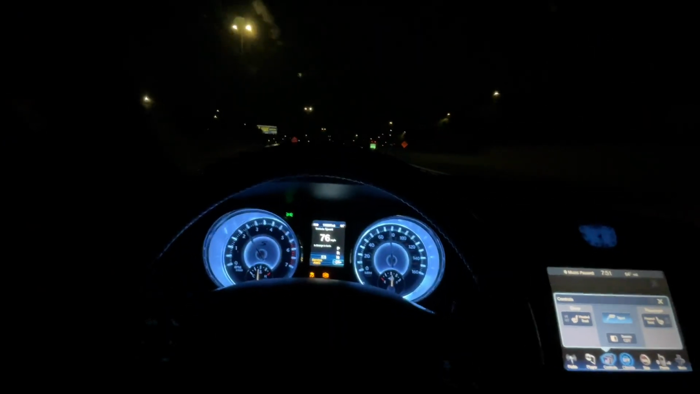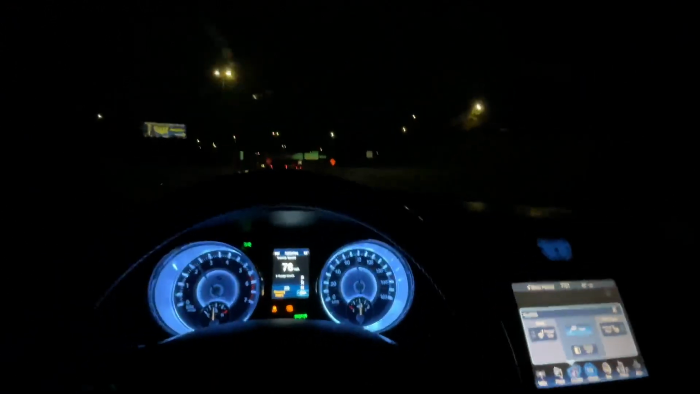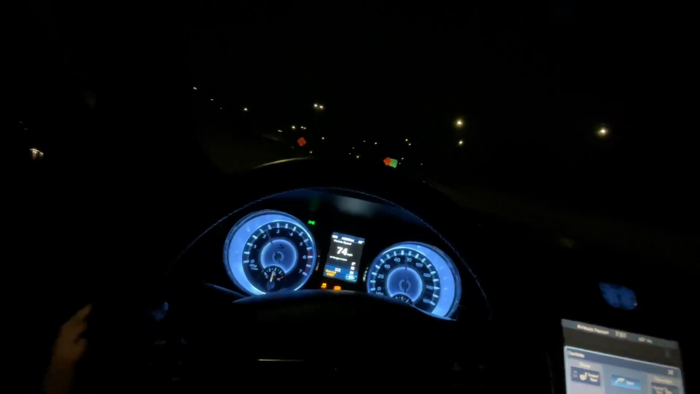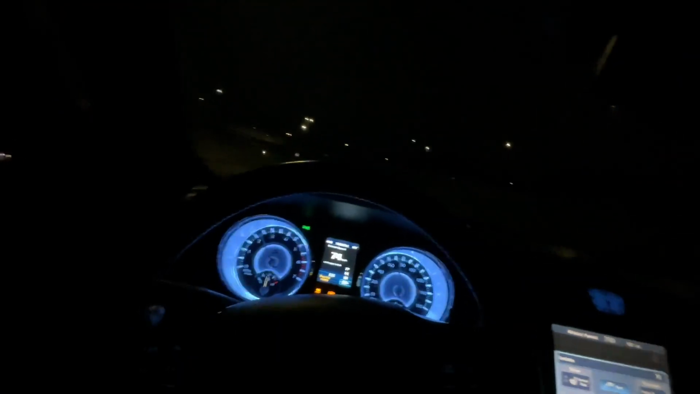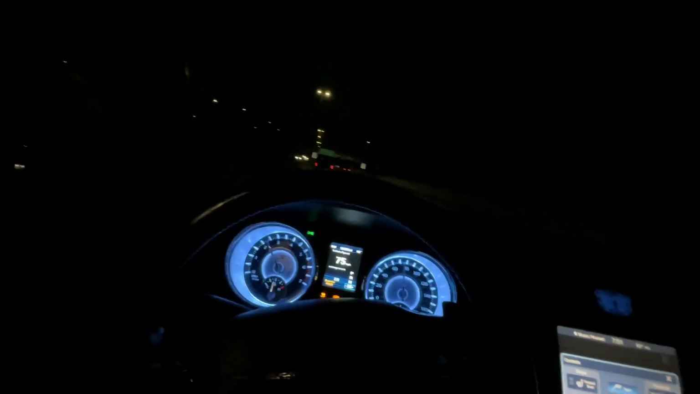Let me roll the windows up a little bit. This one's cracked a little. Hold on. All right, there we go. Get a little freeway action. I'm gonna gun it a little bit. I ain't gonna do too much, because y'all gotta remember, these are slow as hell, but they sound good, I tell you that.